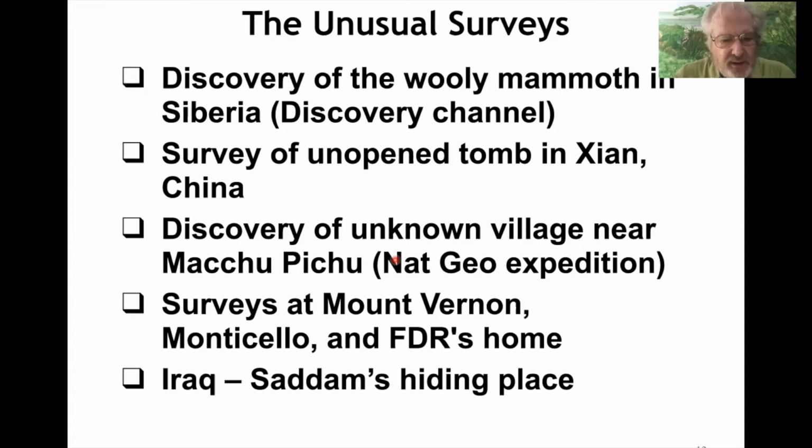Down at the bottom, the last one, Iraq, Saddam's hiding place, we sold a number of units to the army who finally went over about 6 or 8 months after the invasion with a focus on finding him. Intelligence placed him in a particular farm villa area, and then the radar found his hidey hole and found him in it.